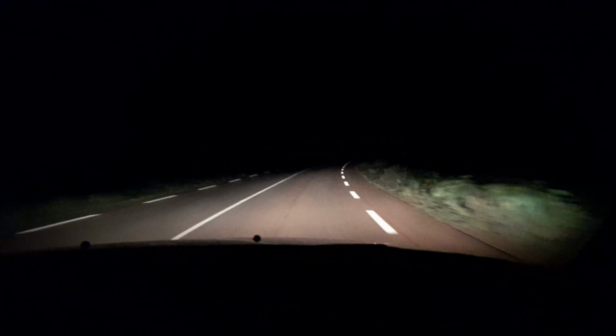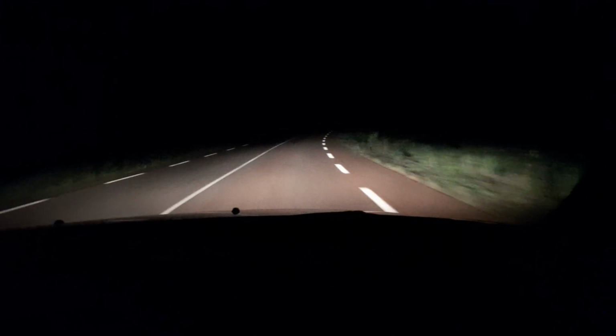Now you will see from here the road now is beautiful, but you can't see that far.